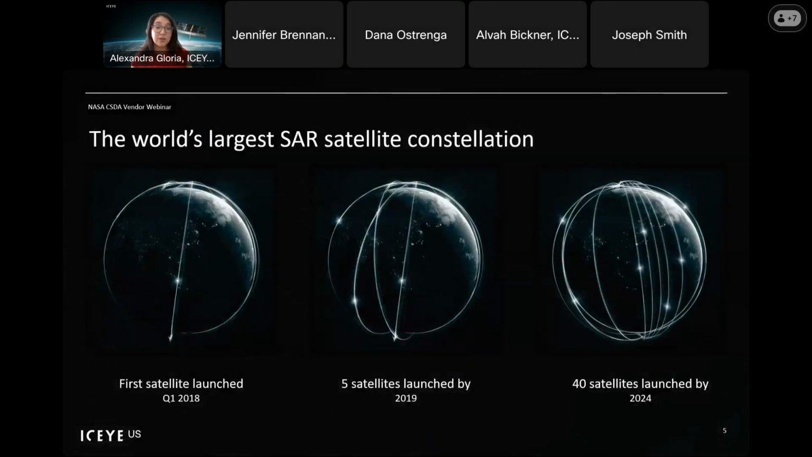If you didn't know, we are the largest commercial SAR satellite constellation. Our first one was launched in 2018, and then by 2019, we already had 5 launched, and we closed out 2024 with 40 satellites.